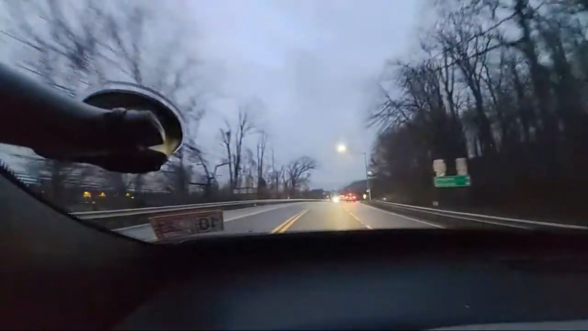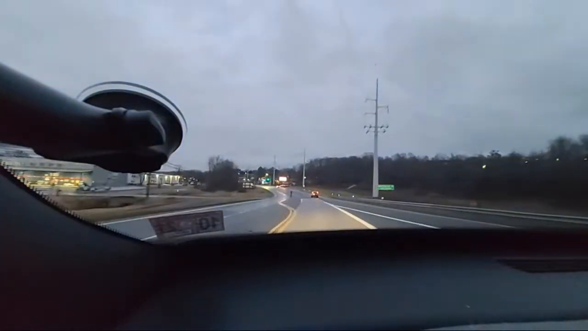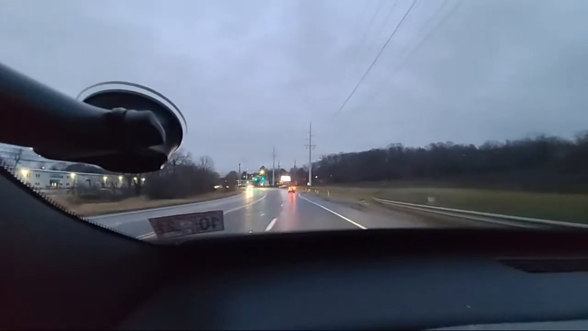Also excited, and my little vacation is coming up soon, which I'm excited about. So probably the first solo trip I've ever taken, heading out to Western Maryland for the weekend just to chill.